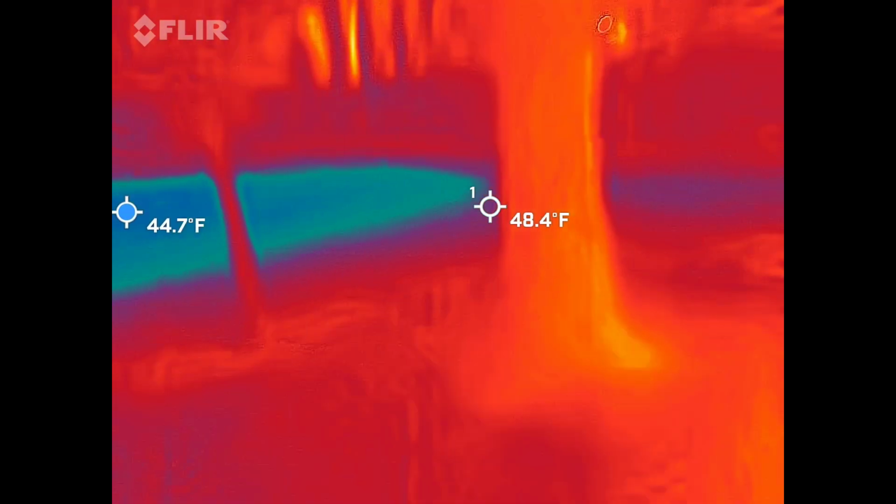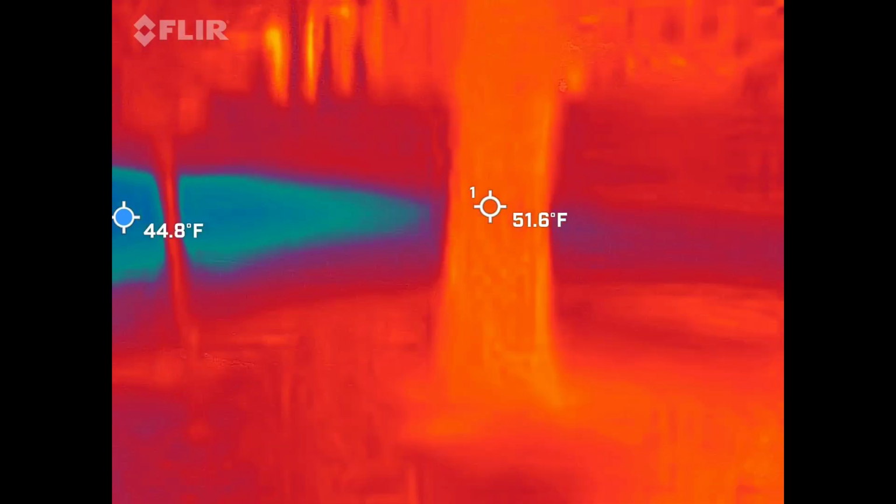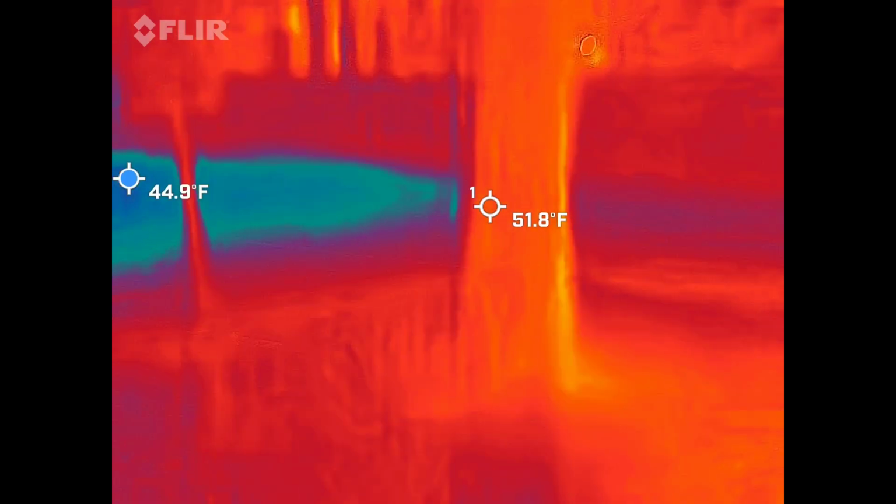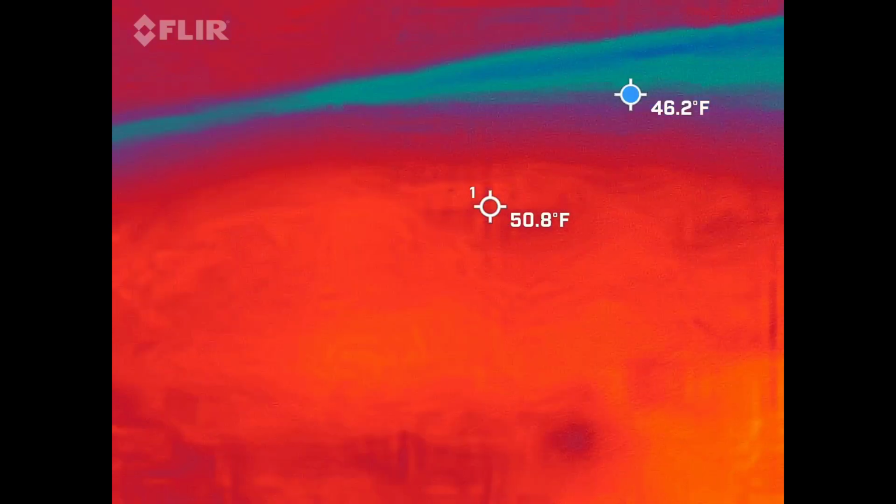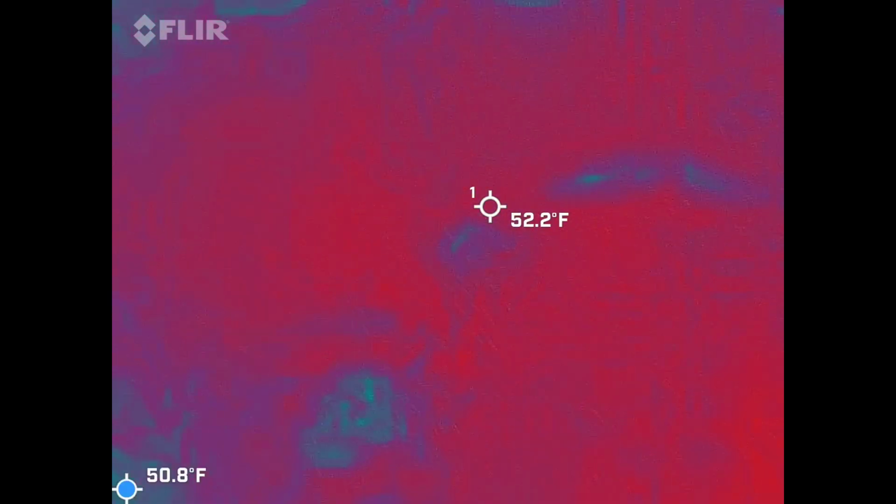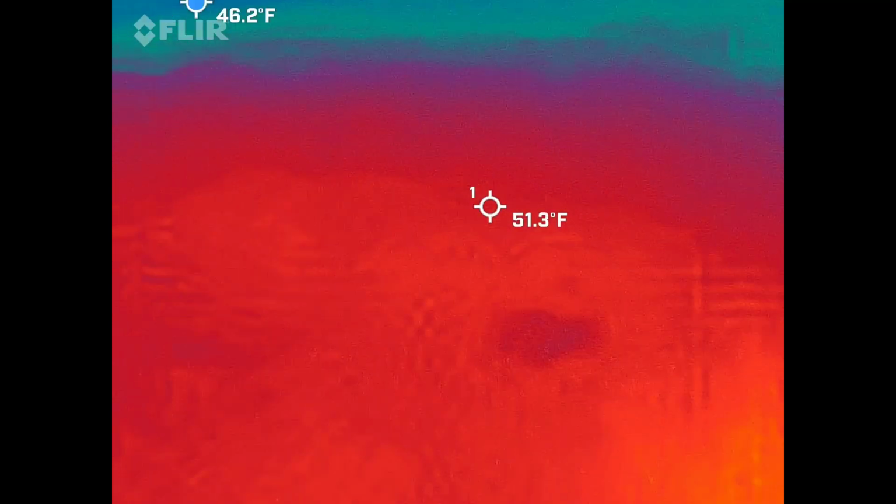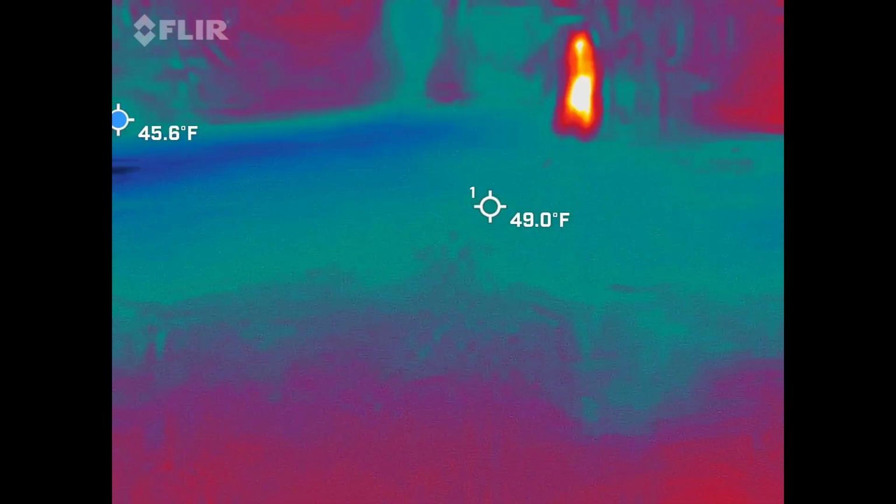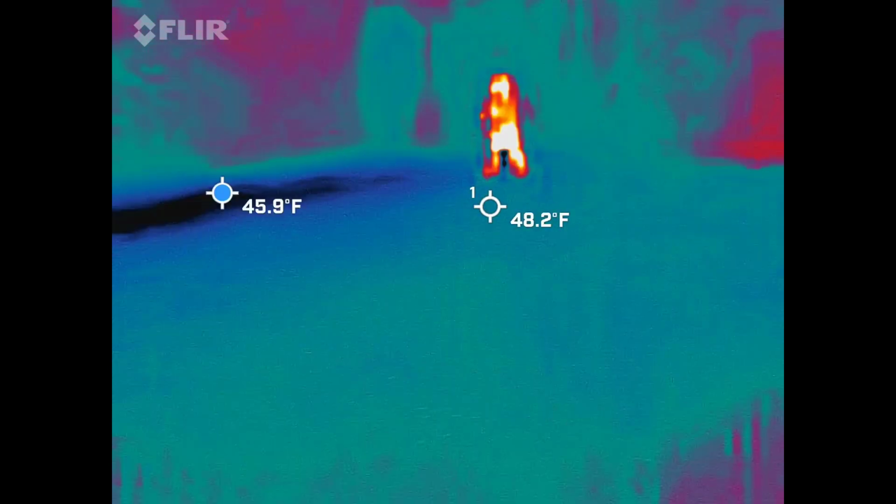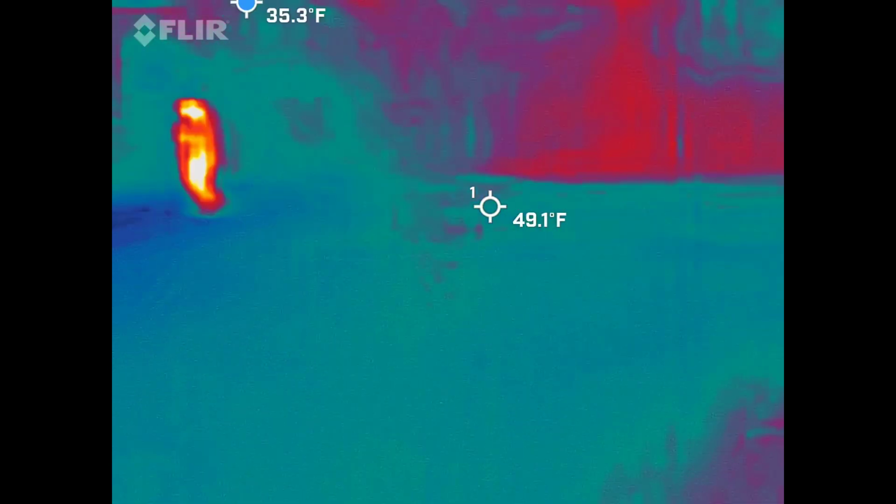I got a lot over there. Where? There. Then she went quiet over there. Let's go over here. That chick is over there. That's all right. I tried antagonizing her. She doesn't like that. I'm back over here. Probably run away, because, you know.